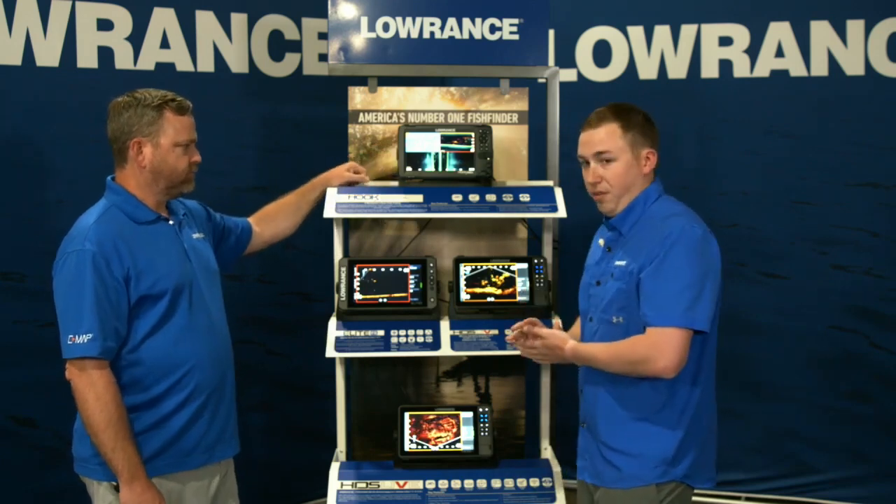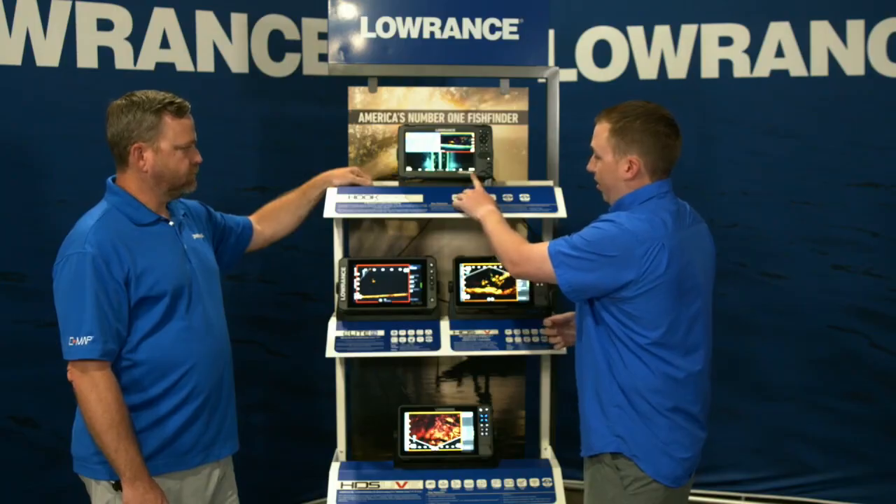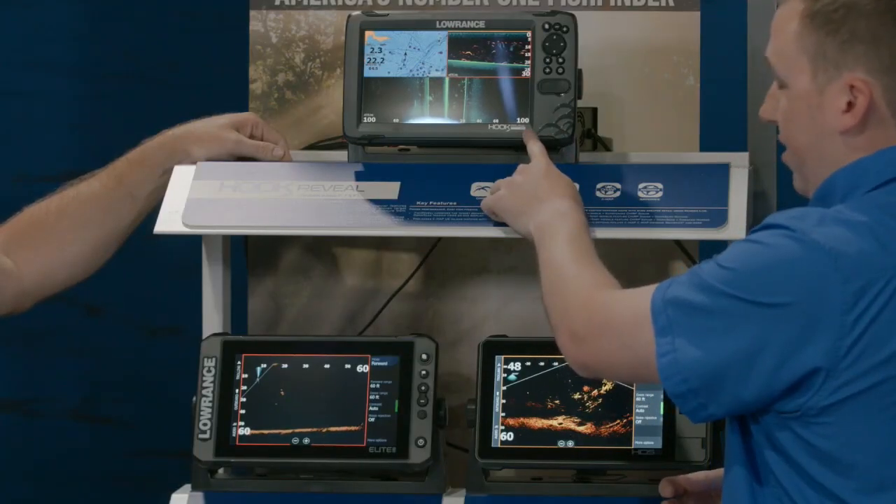Yeah, so we've got a few different models of Hook Reveal. The easy way to tell is it'll say right here on the label. If it says it's a TS, that means triple shot. And if it says SS, that means it's a split shot.